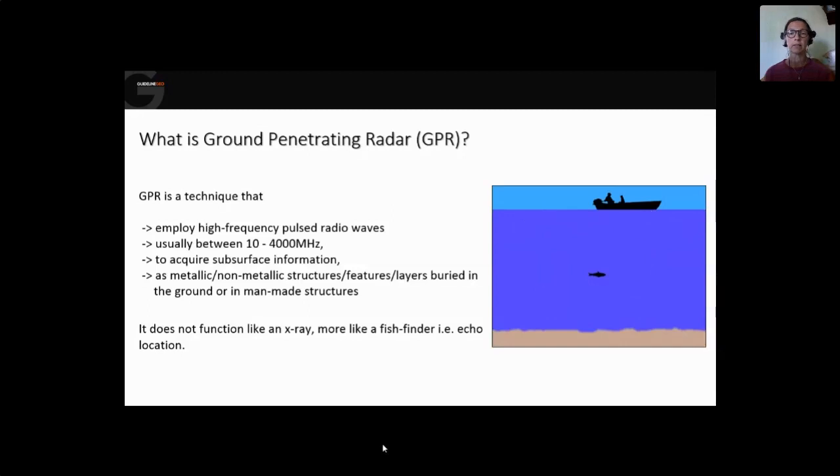So let's start. What is ground penetrating radar, GPR? It's a technique that employs high frequency pulsed radio waves with the frequency of 10 to 4,000 megahertz to acquire information from the subsurface. With GPR, you can see metallic and non-metallic structures, features, and layers buried in the ground or in man-made structures, meaning that you can take your GPR out on a field or measure on the house you are living in. It's not like an X-ray, but more like a fish finder that you can have on a boat.